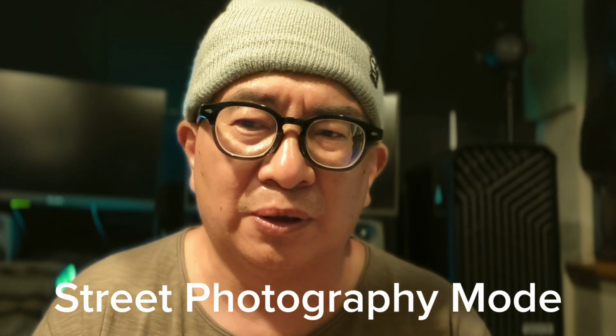Yeah, so what I did today was I tried different methods. One is manual, using the Pro mode in the Vivo X200 Pro camera, and the second one I used Lightroom, also manual. But the third one, I was curious to see, can I use the street photography mode with the infrared filters? And I did, and oh my god, man, this is so fantastic.